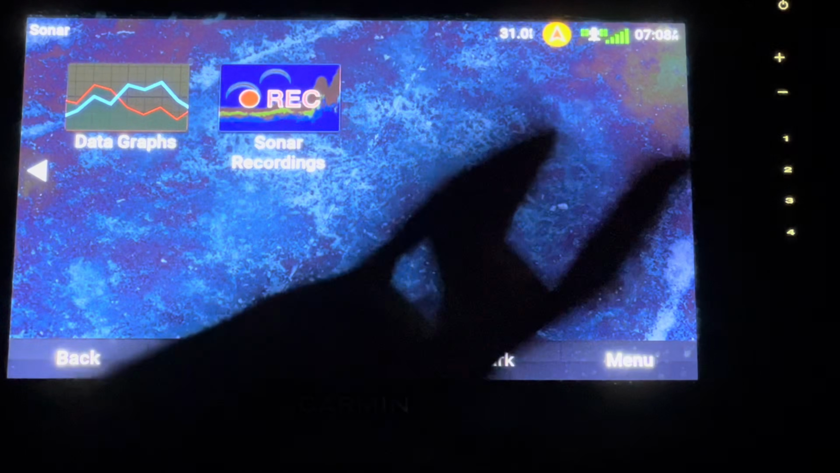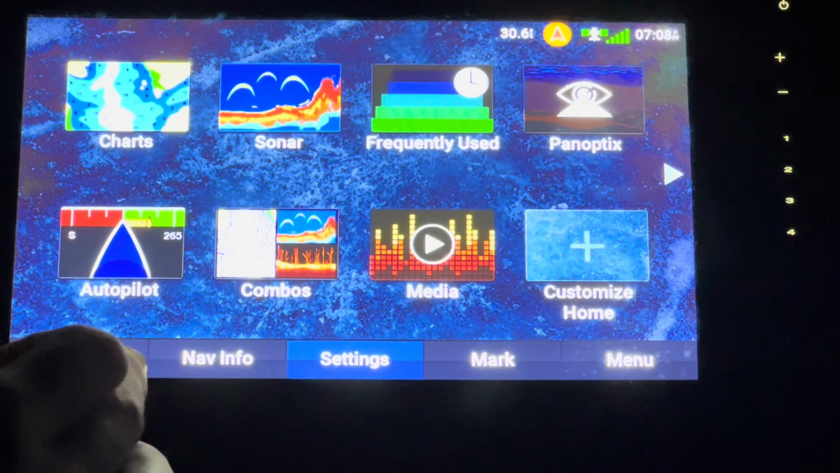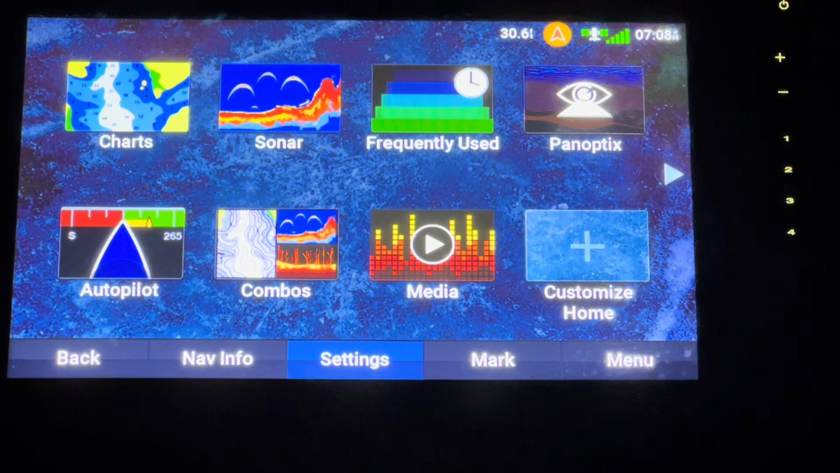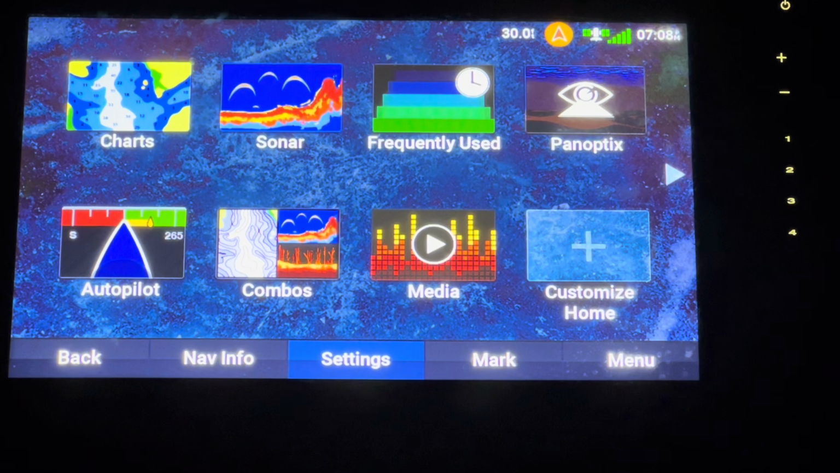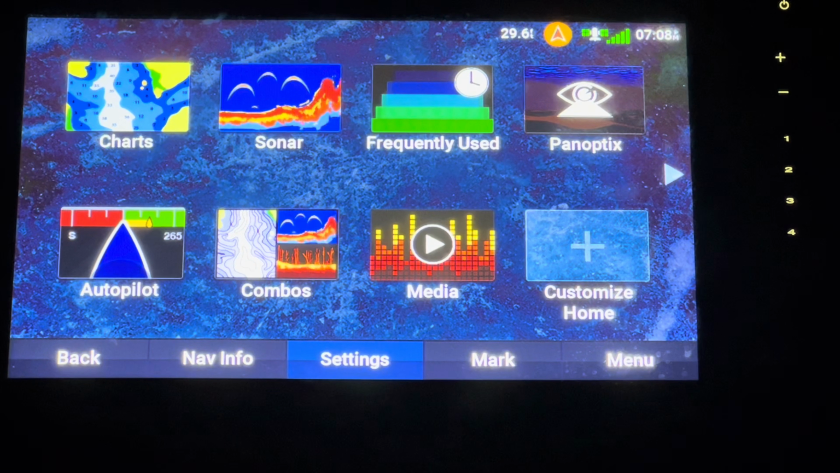And then sonar recordings, that's pretty self-explanatory. You can just record what you saw. Frequently used, I'm not going to go into that, obviously. Pan optics. So this is where a little bit of confusion comes in. So this thing is equipped to handle pan optics. It does not come with pan optics.